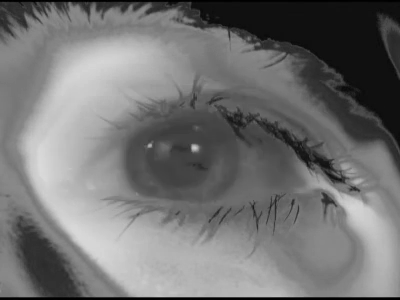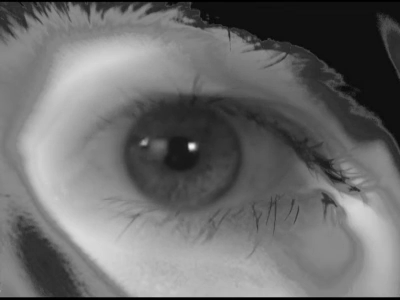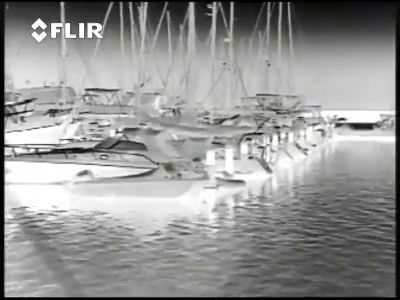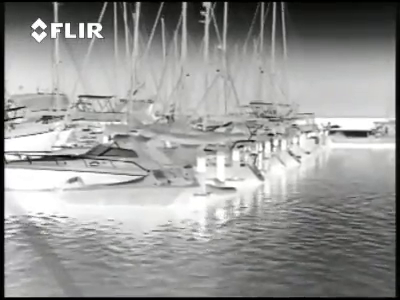Our eyes are the first line of defense against these hazards. Unfortunately, eyes are not the best detectors in bad weather conditions or at night. An excellent tool to detect potential dangers is thermal imaging.